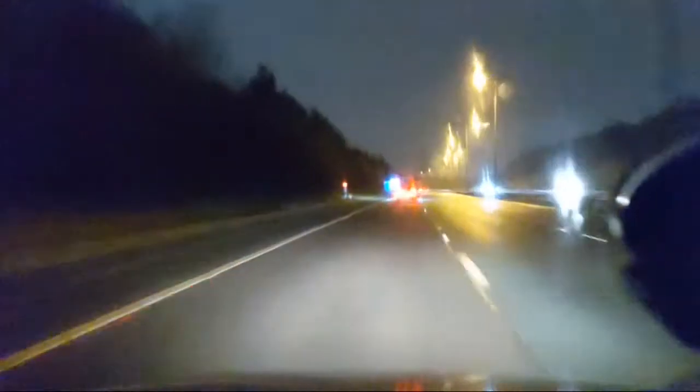Right, the car behind me is now pulled in behind me again. There's another car about to overtake the car that I thought was going to overtake me.